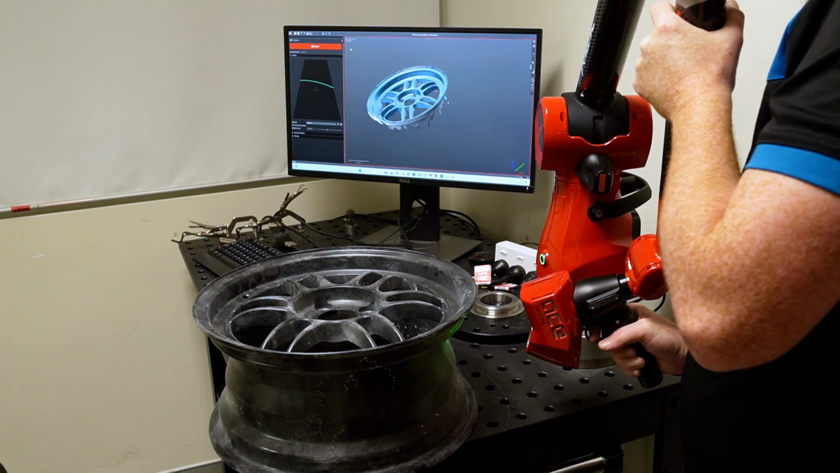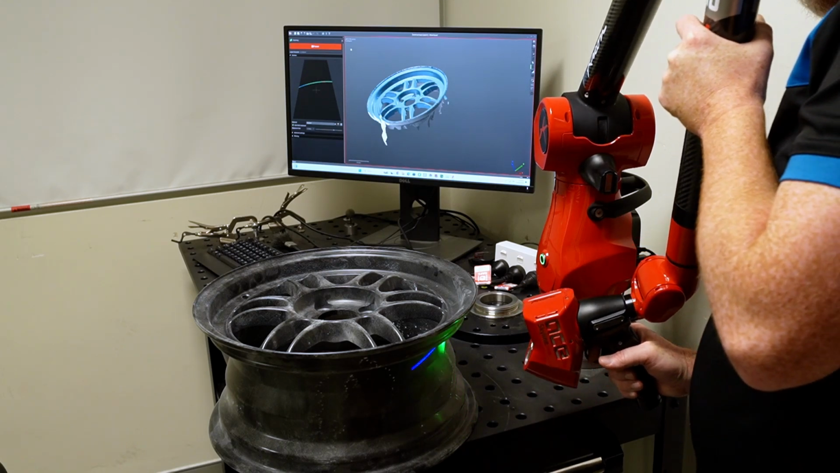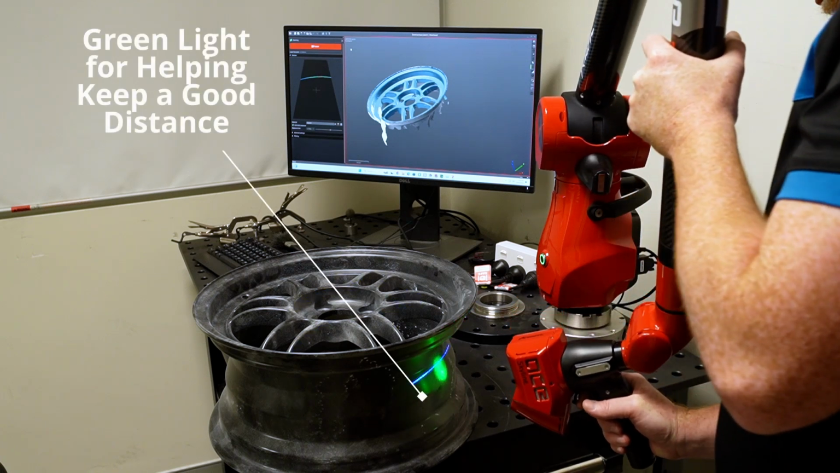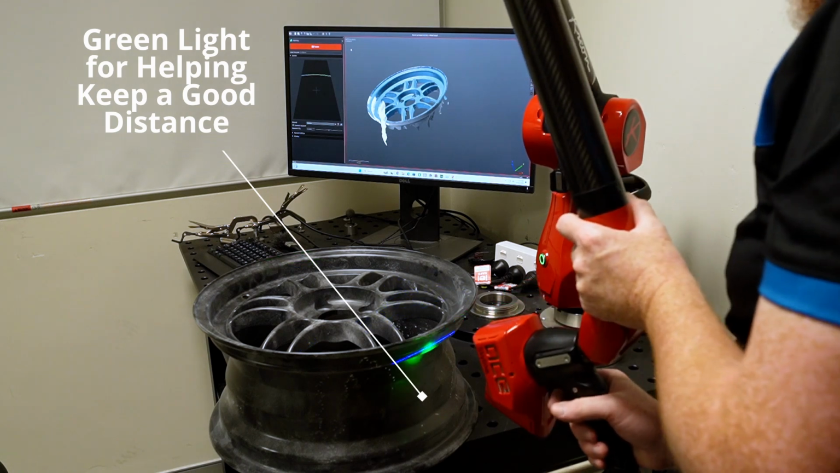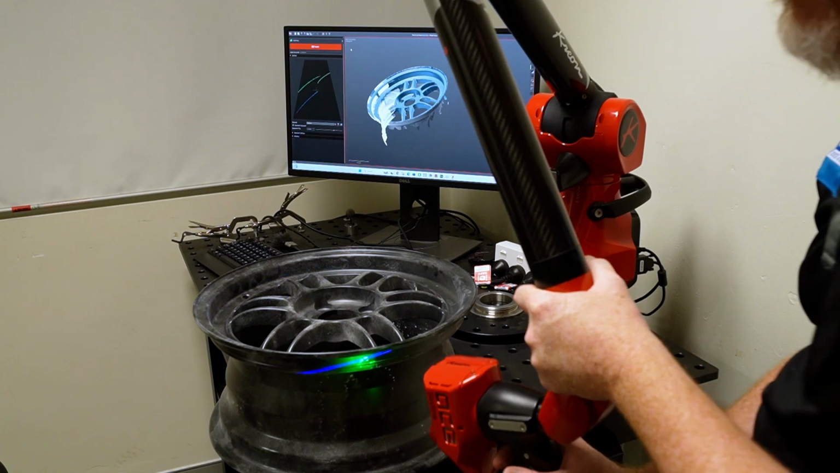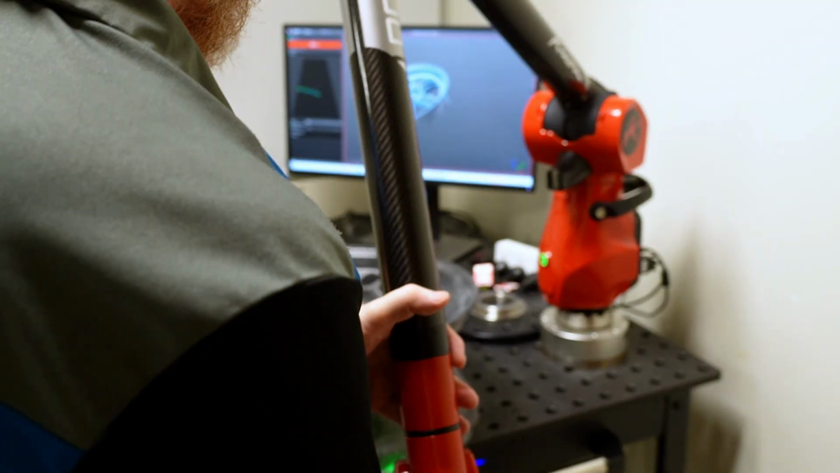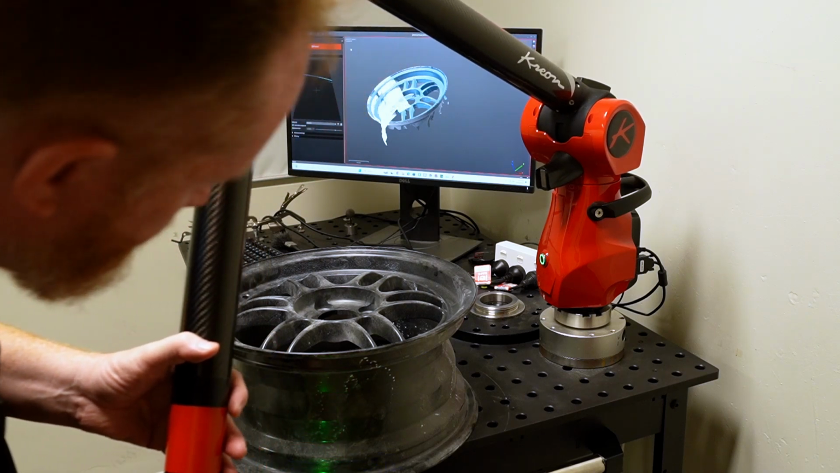Now, in the process of the actual scan, there is a green dot that the scanner projects onto the surface, and you try and align that with the blue laser line, and that helps you to regulate the distance. And I'm trying as much as possible to keep the laser normal to the surface, so 90° to the surface as much as possible.